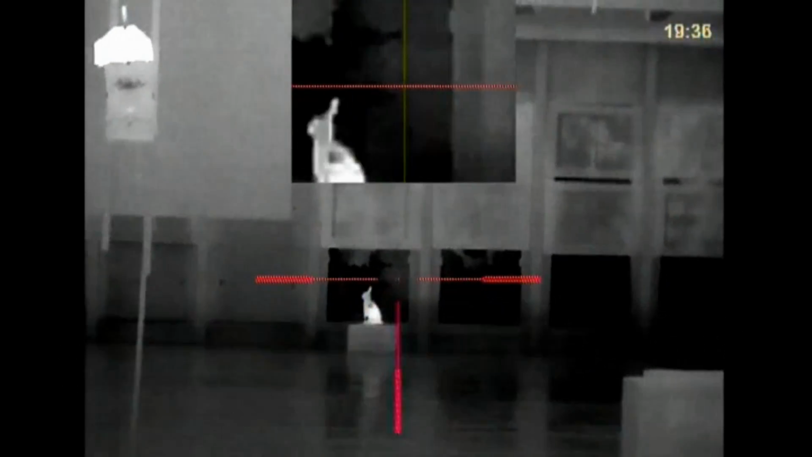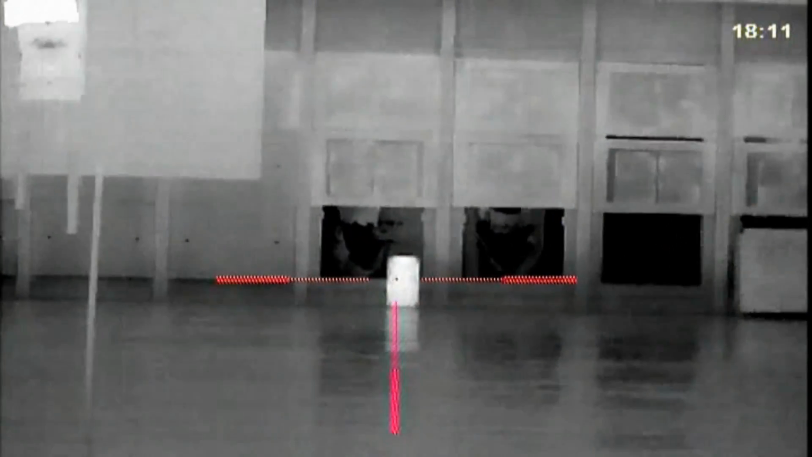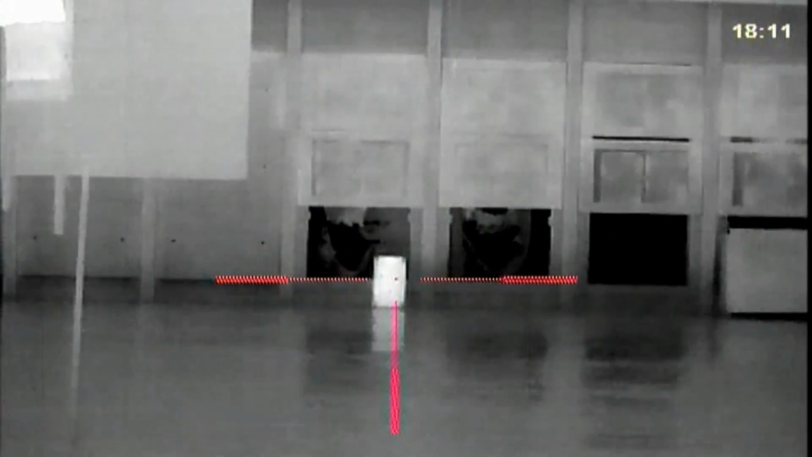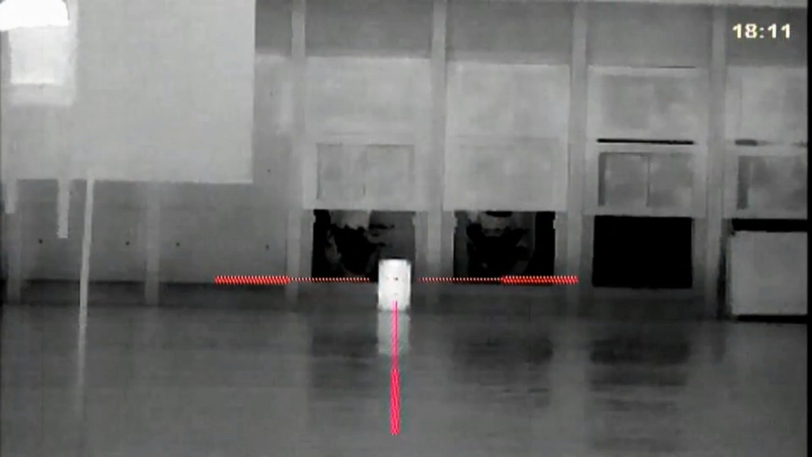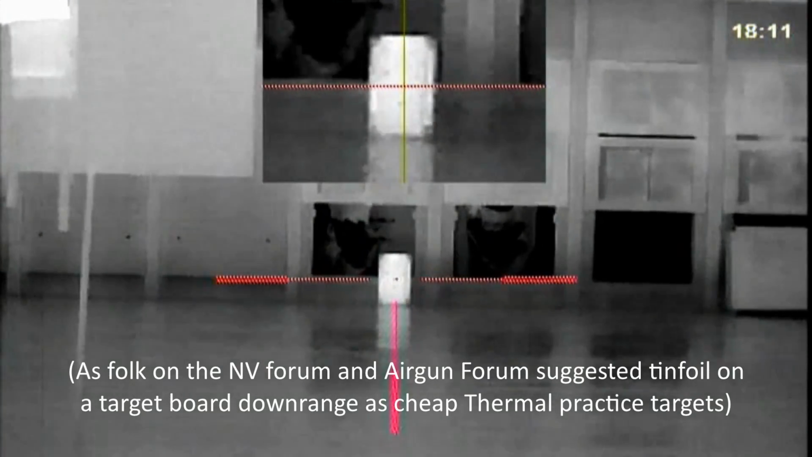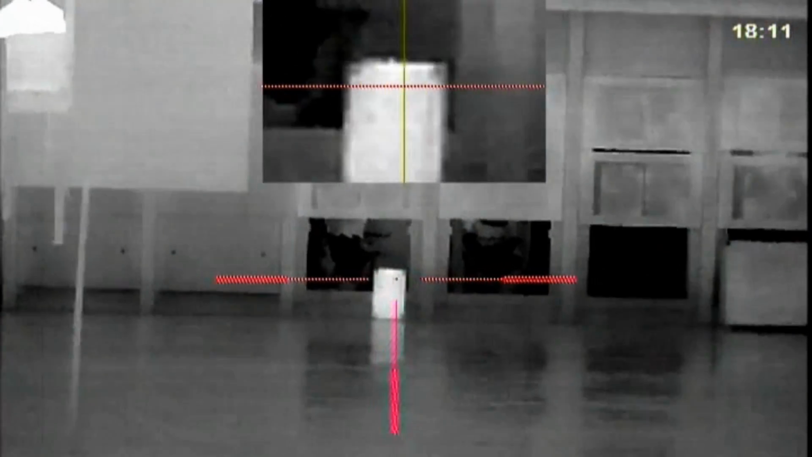And yep, that's a reset. I've put a sheet of MDF downrange with 3 different styles of tin foil on it. As you can see here, I can barely see it with 2 times base zoom. So let's go to times 2, which gives me 4, and times 4, which gives me 8 mag.